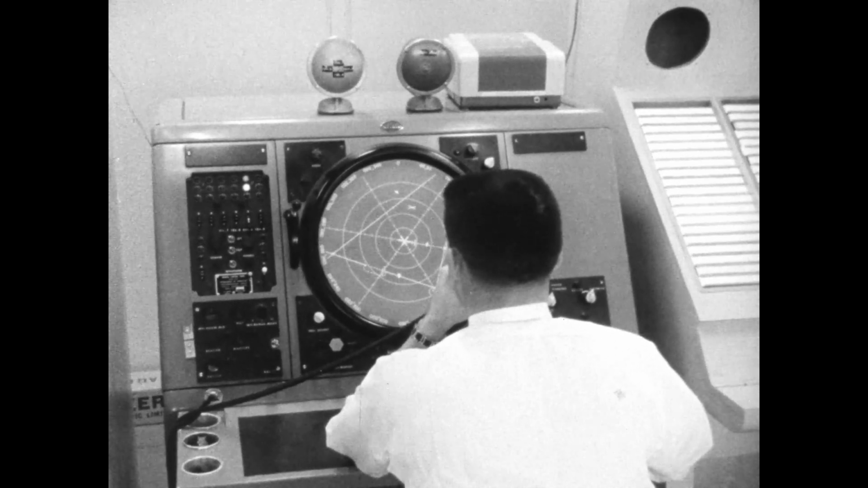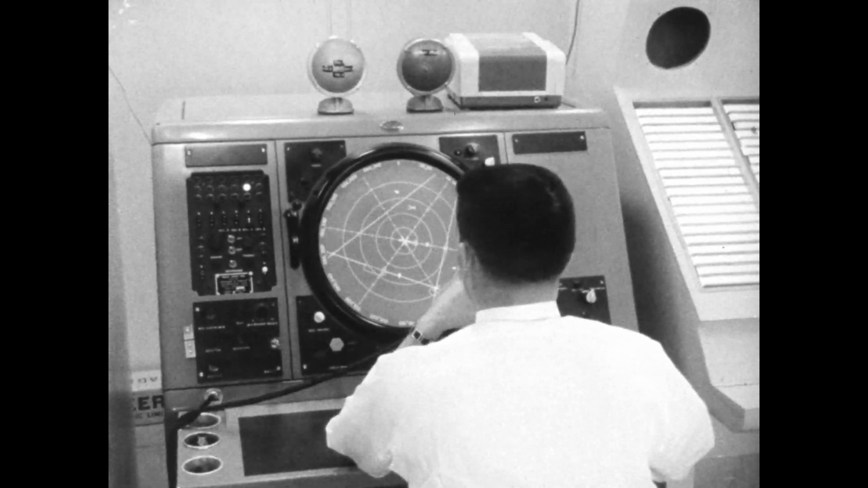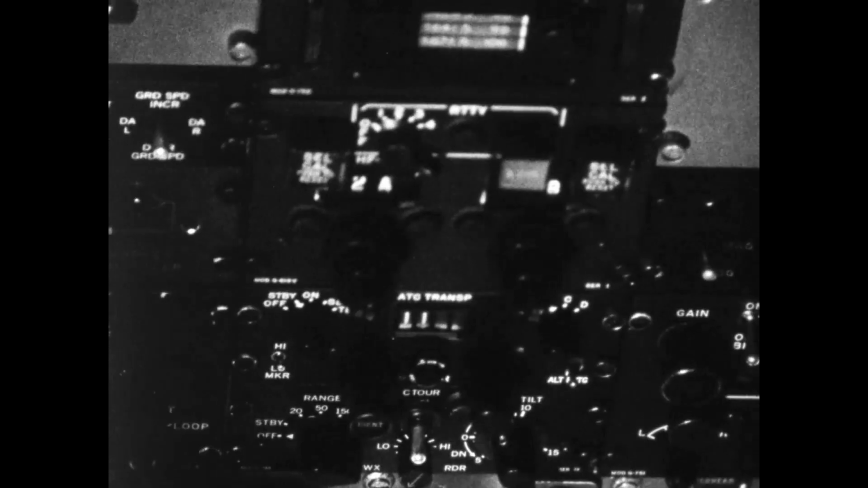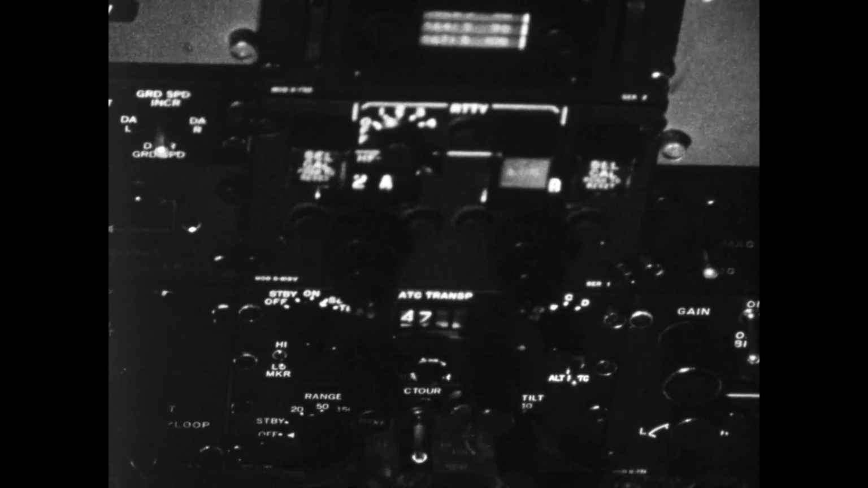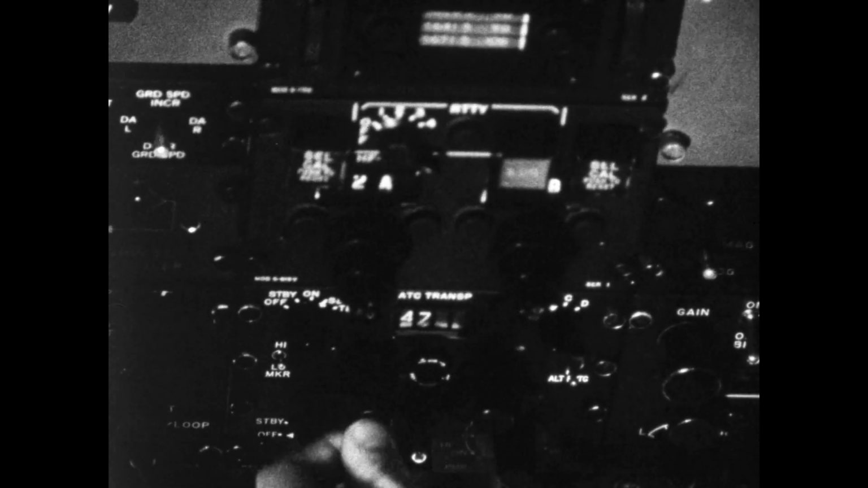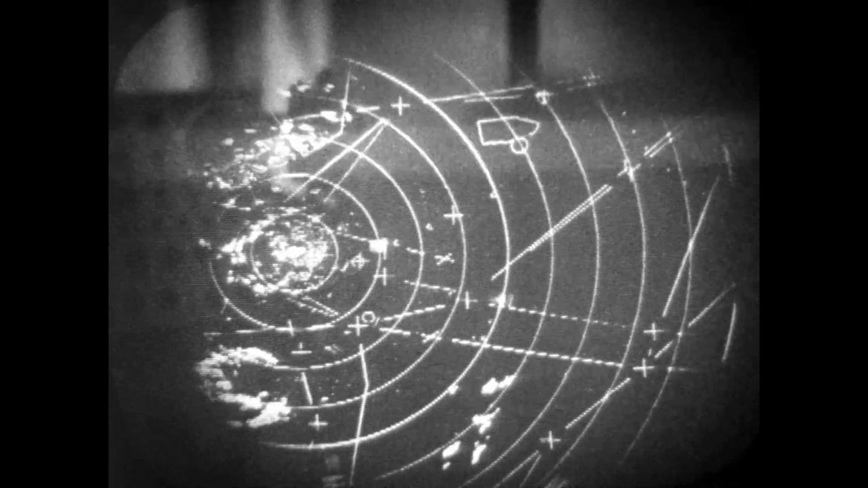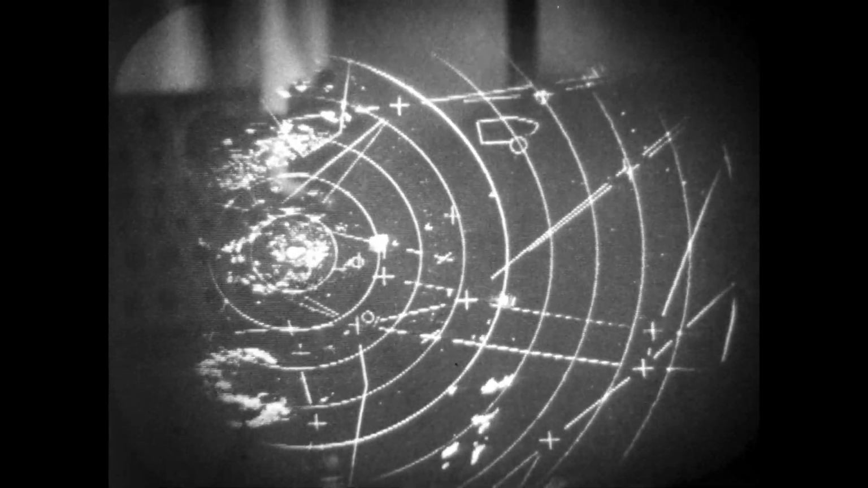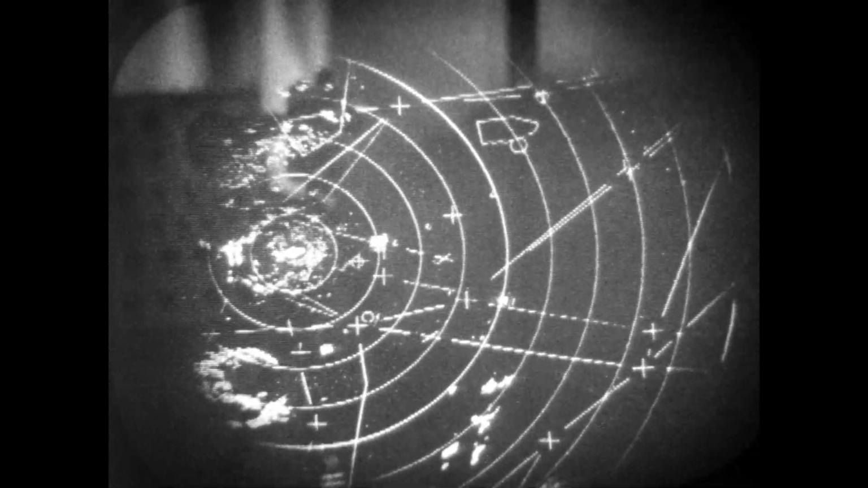The meaning of this phrase is: select Mode A and code 47 and use the SPI, the Special Position Identification Pulse. The pilot, after acknowledging this message, will set his transponder control as requested. The controller will receive immediate, positive identification of this aircraft on his display.